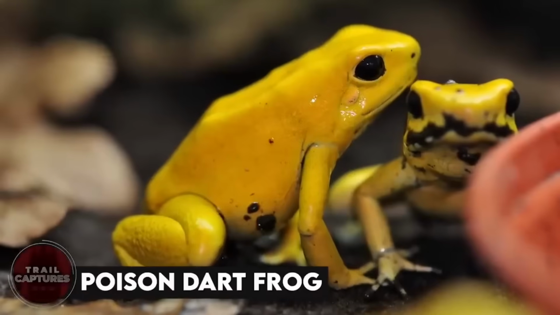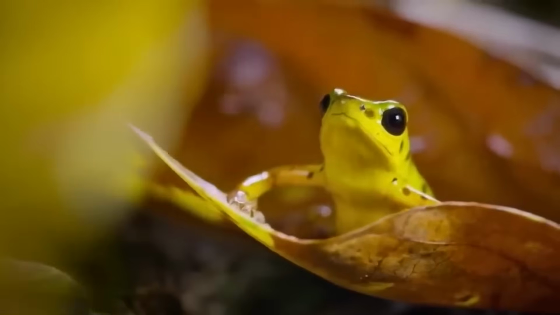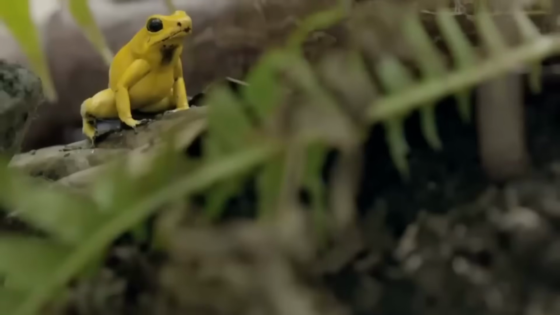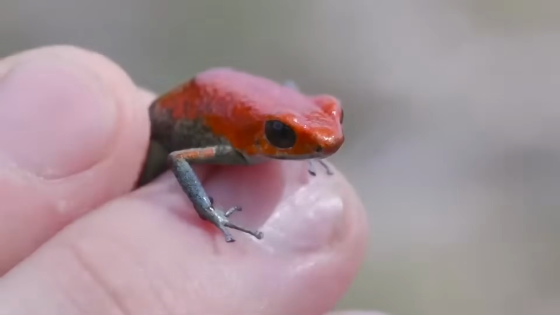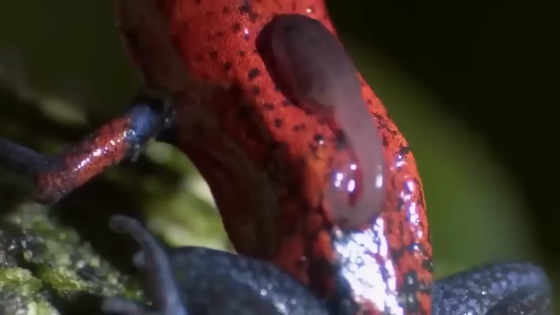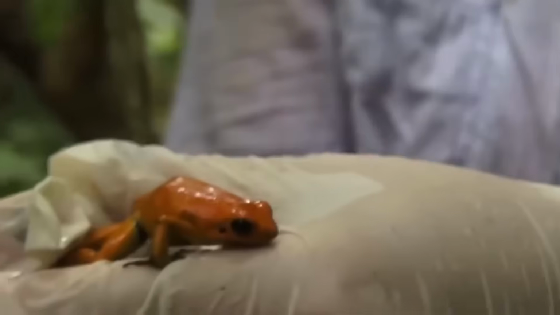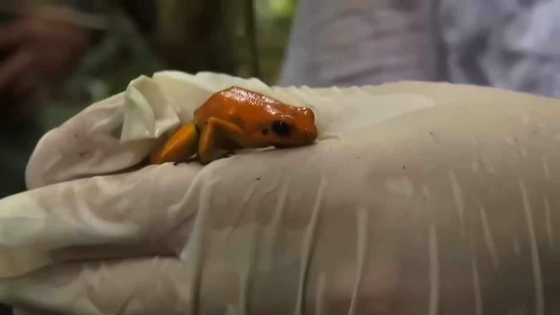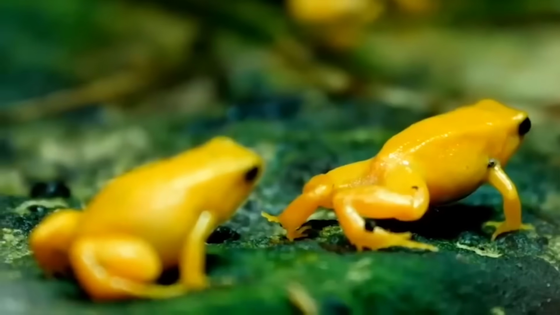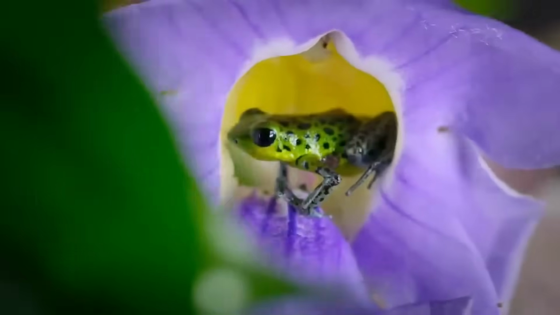Poison dart frog. Get ready to meet the poison dart frog, the tiniest but deadliest amphibian out there. These little guys might look like they belong in a Disney movie with their bright colors, but don't be fooled by their cuteness. They're actually serving up a warning that says, "I dare you to mess with me." And you really shouldn't. You see, their skin secretes a venomous toxin that can knock you out cold faster than you can say ribbit. It's no wonder they're one of the most poisonous creatures on the planet. So if you ever come across a poison dart frog in the wild, do yourself a favor and stay far away. Trust me, you don't want to mess with these tiny but fierce frogs.